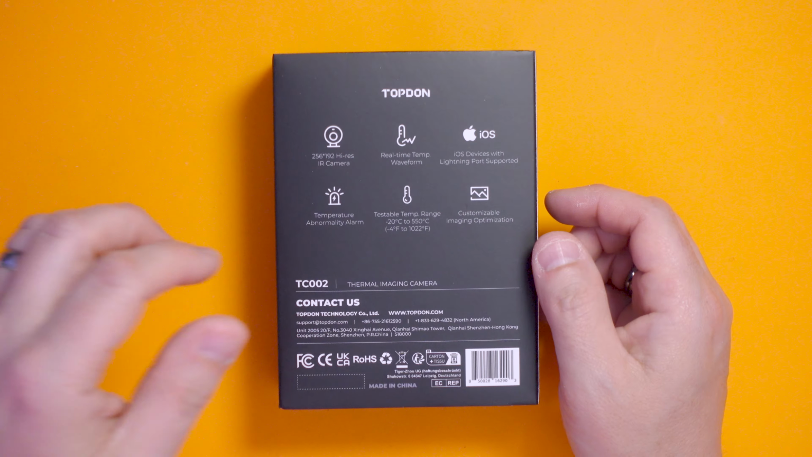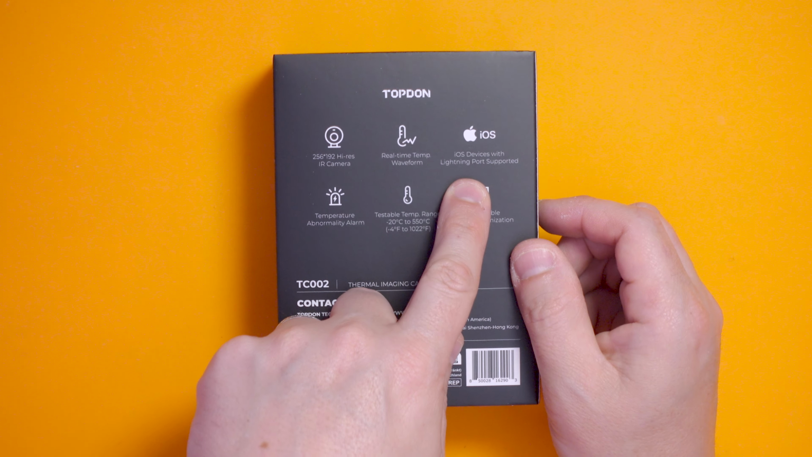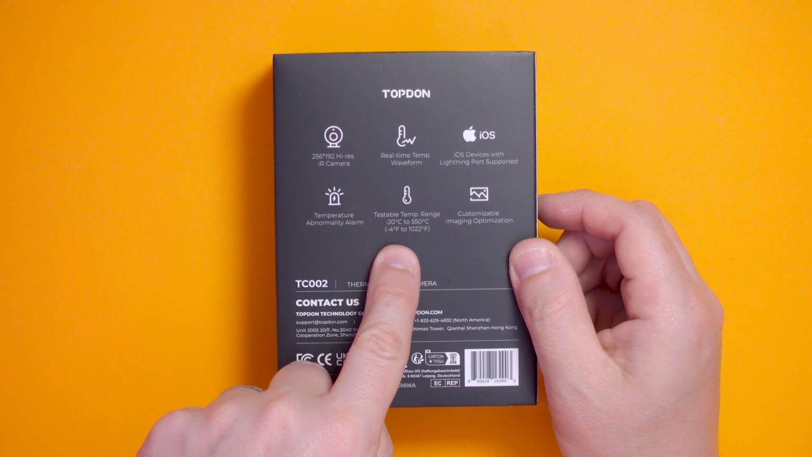It's only when you get up to the super expensive ones that you get a more pixely sensor. It has a real-time temperature waveform, iOS devices with Lightning port supported, temperature abnormality alarm, I don't know if that's the right word, and a testable temperature range.